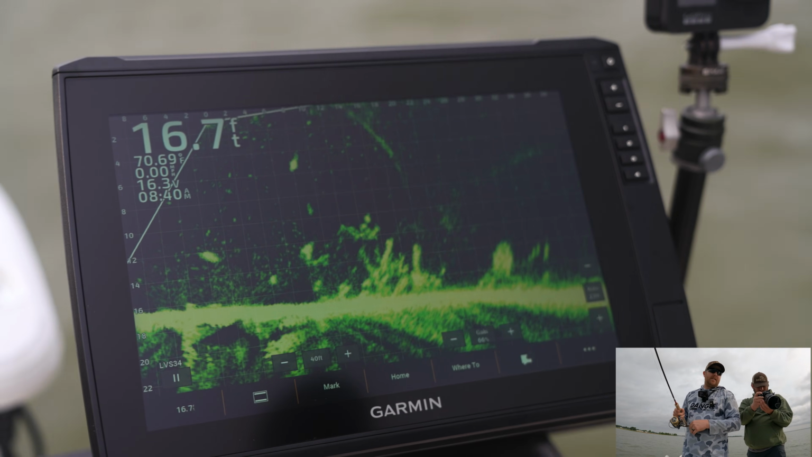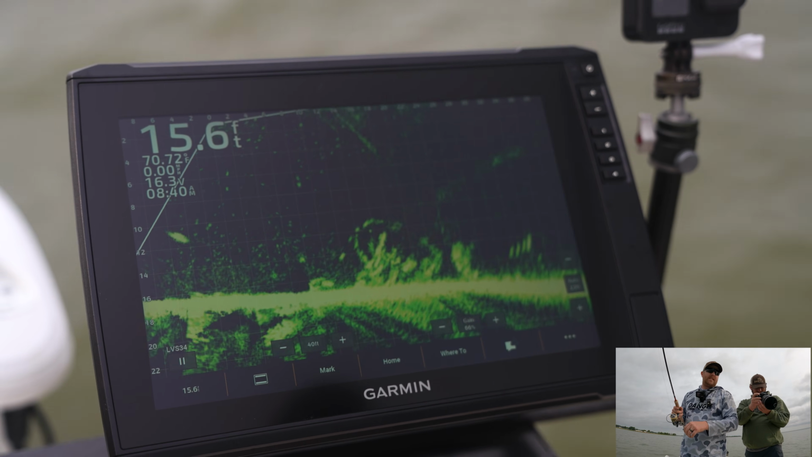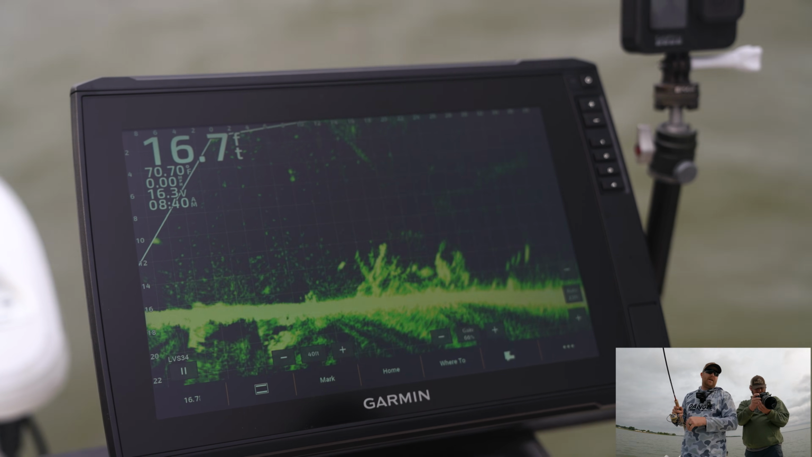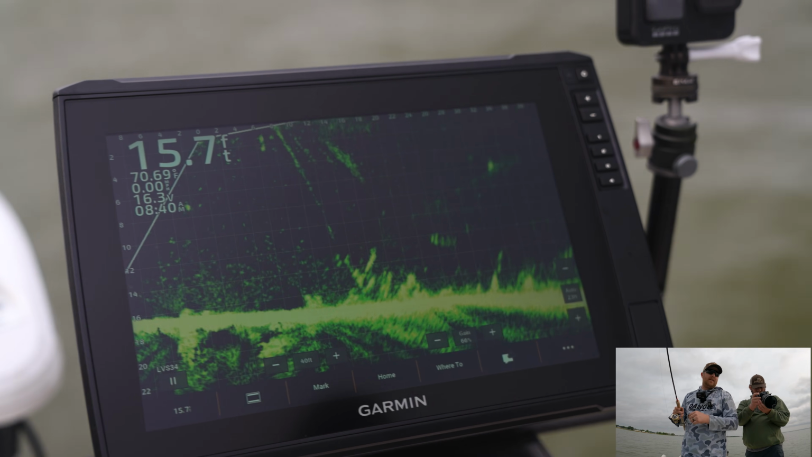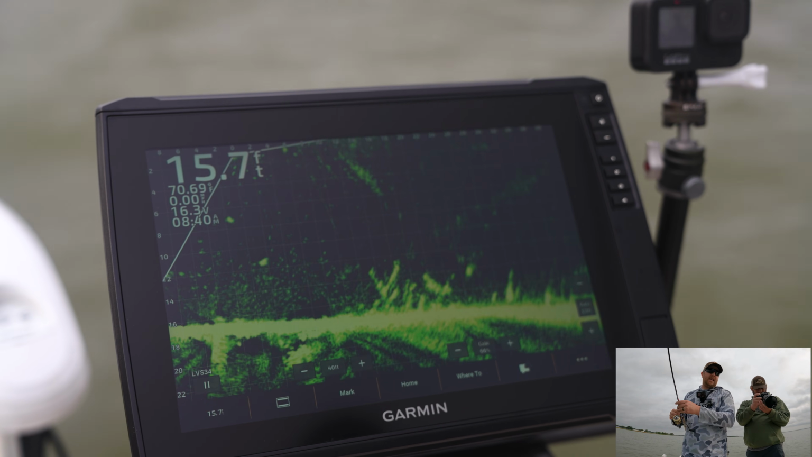And all I'm gonna do, guys, I'm just gonna come over this pile. I'm just gonna trace this pile like we always do. We're gonna pendulum over this pile. We're just gonna see if anything chases us, anything reacts, anything comes out to see what's up. So not too much activity today.